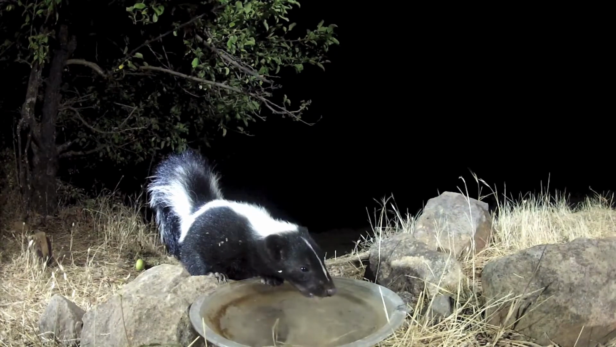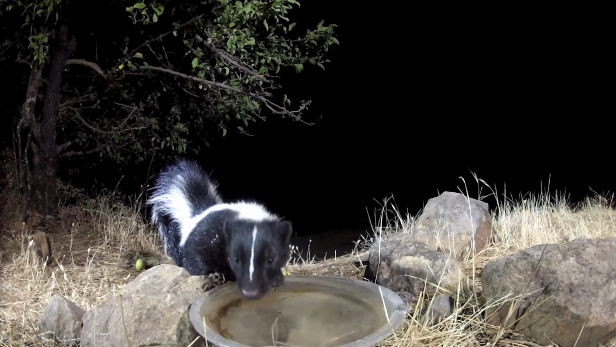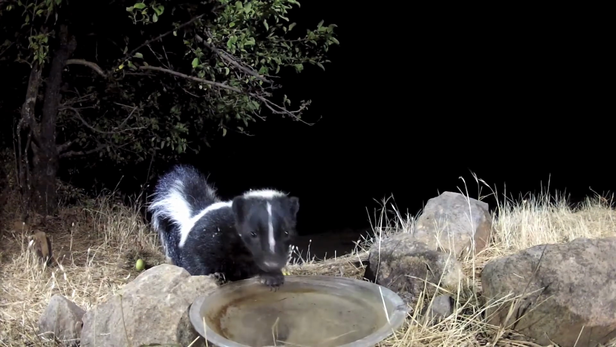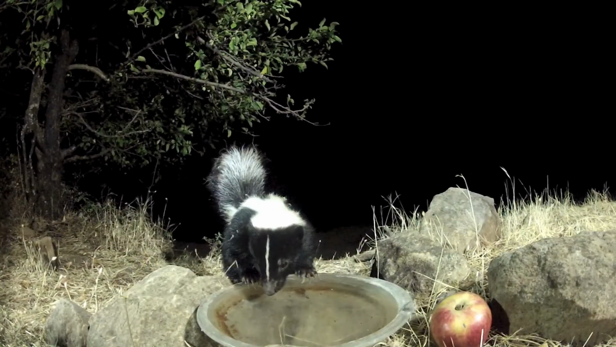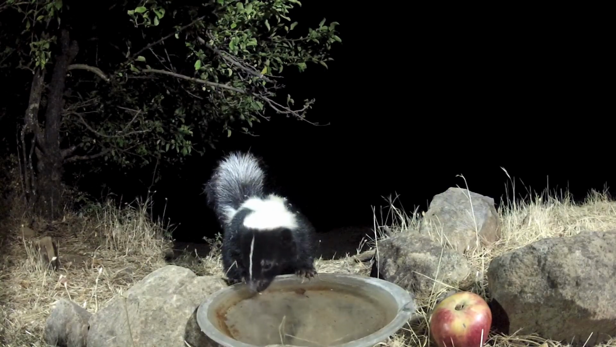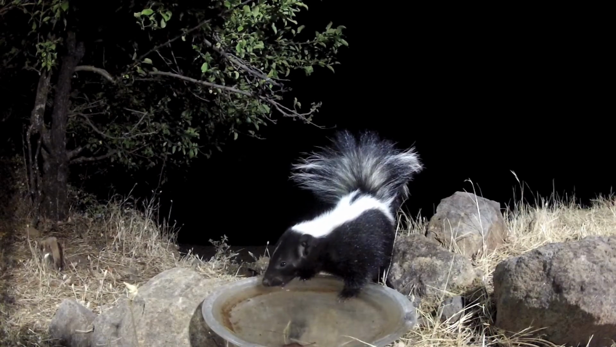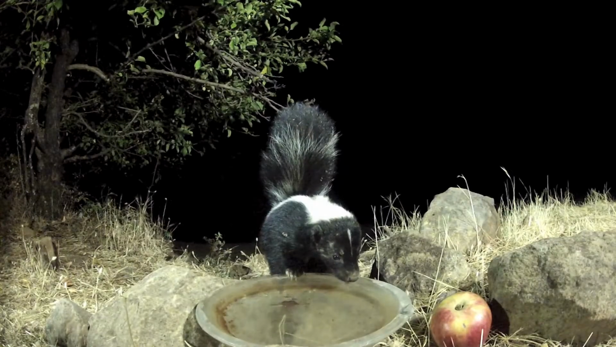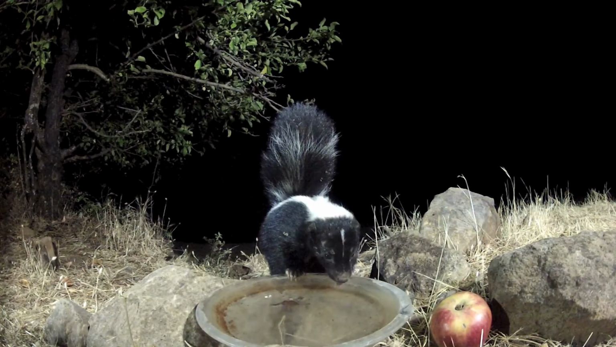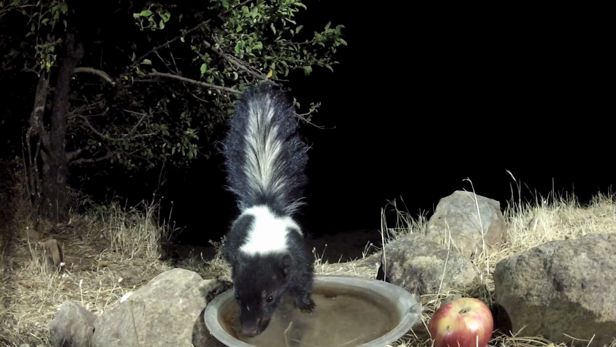You could tell these skunks apart by the stripe on their face. This one had a long, uneven stripe. This skunk had an even stripe. This skunk's stripe went only as far as its eyes. This skunk had a forehead stripe. And this little skunk had no stripe at all.